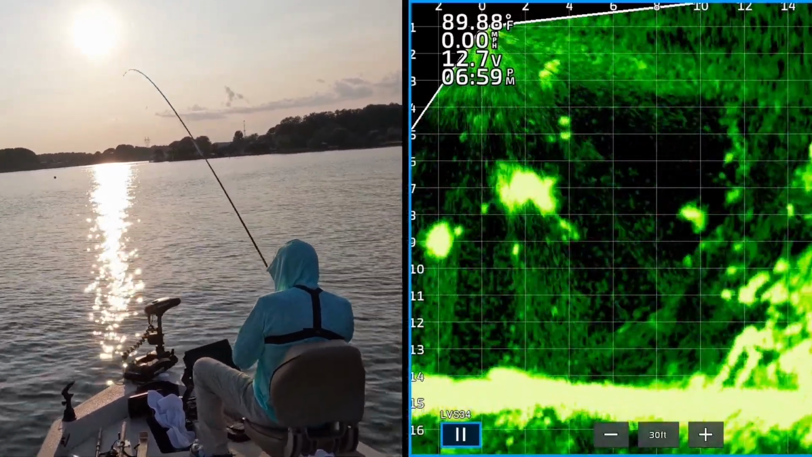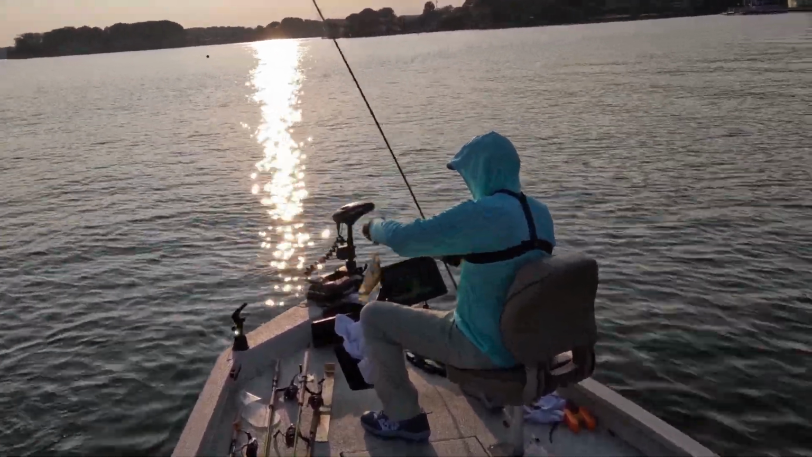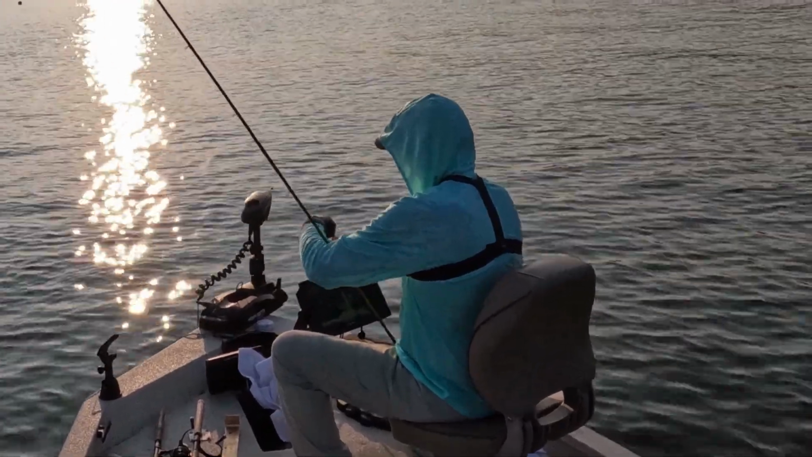There's one, 12 feet out. A little small. They get fired up again.